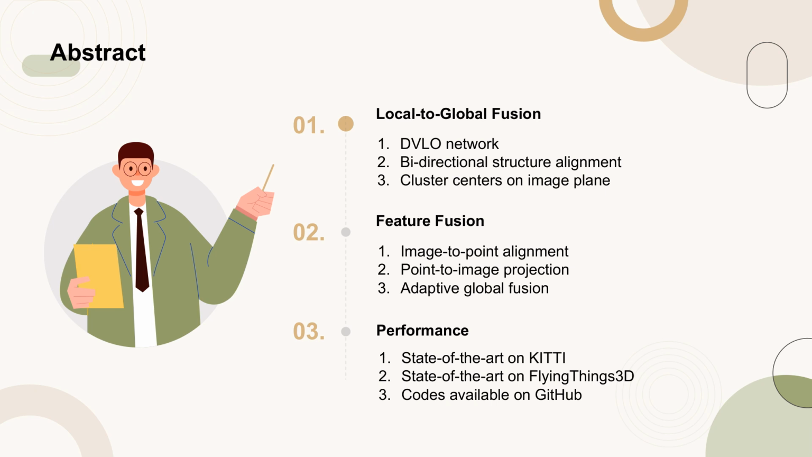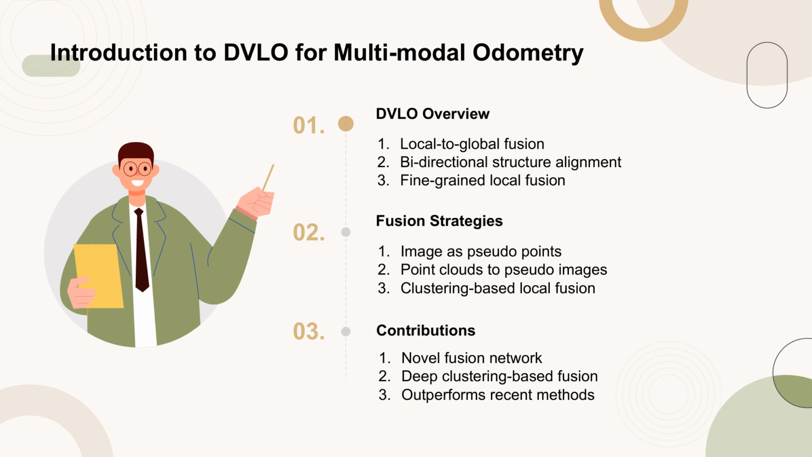The proposed method demonstrates state-of-the-art performance on the KITTI odometry and FlyingThings3D scene flow datasets, outperforming both single-modal and multimodal methods. The source code for this method is available on GitHub. The DVLO network introduces a novel approach to multimodal odometry by implementing a local-to-global fusion strategy with bidirectional structure alignment.